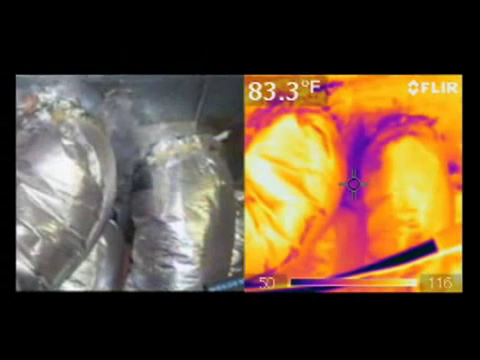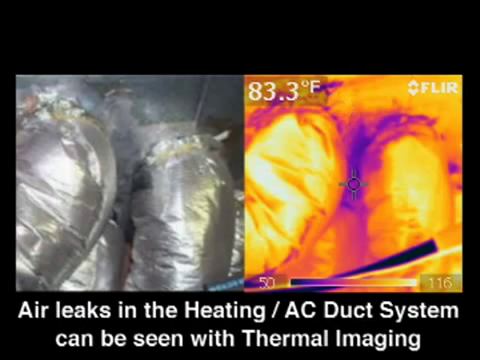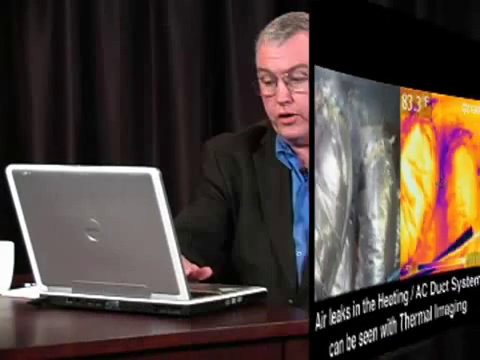Look at the next image. We see leaks in the ductwork system. The image on the left shows the flex duct going into a plenum area, and in the image on the right, the thermal image, we see the dark areas around it showing leaks in the ductwork. This can be not only a loss of energy and a cost to the person that's living in the home, but it can also be a battle between hot and cold air in the attic space, and that in return can also cause the moisture issues that we've already referred to.